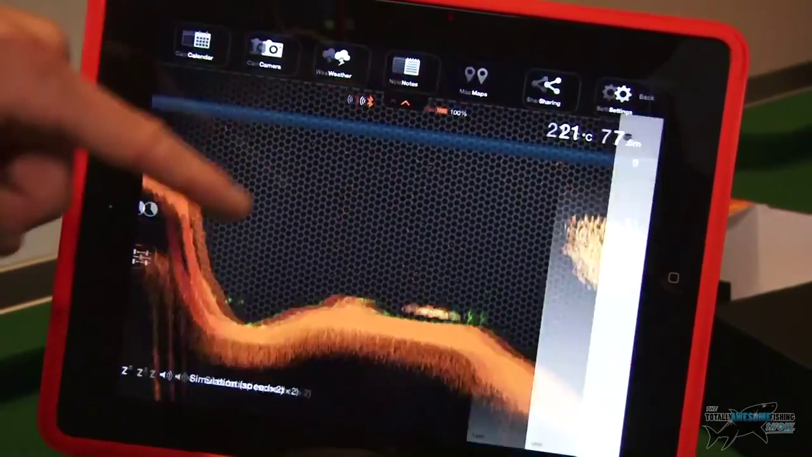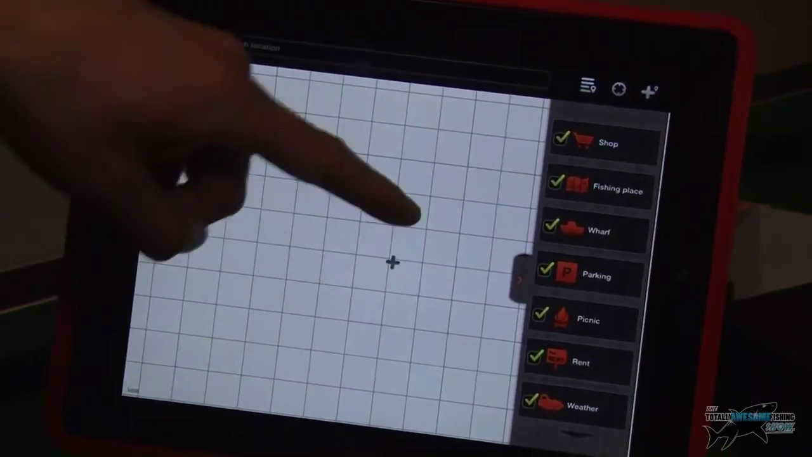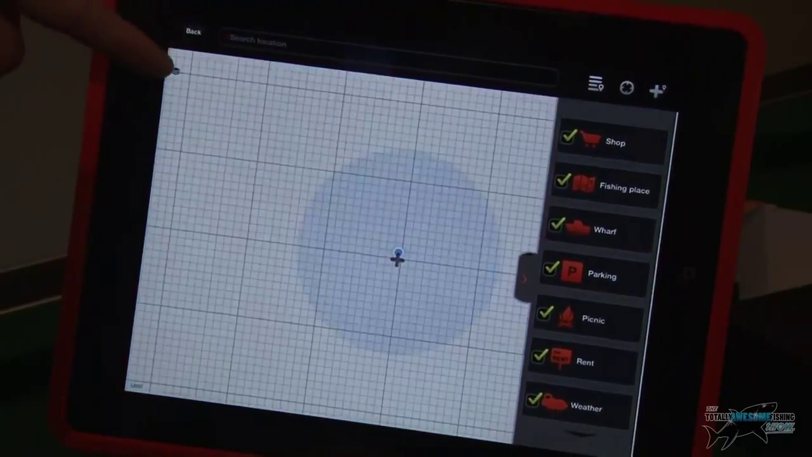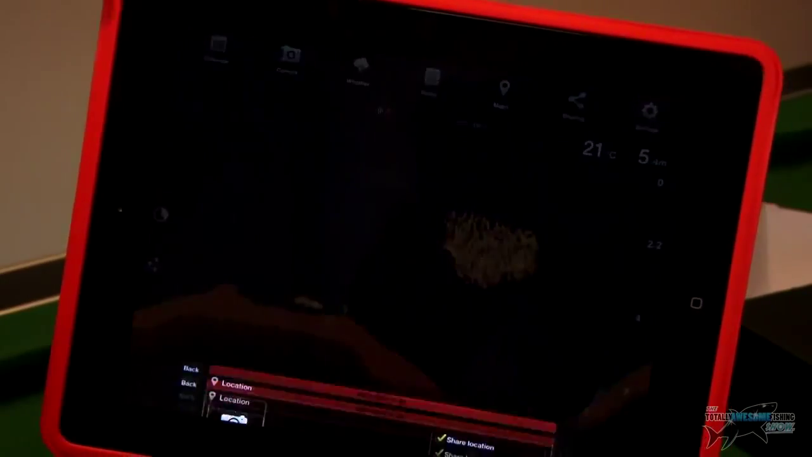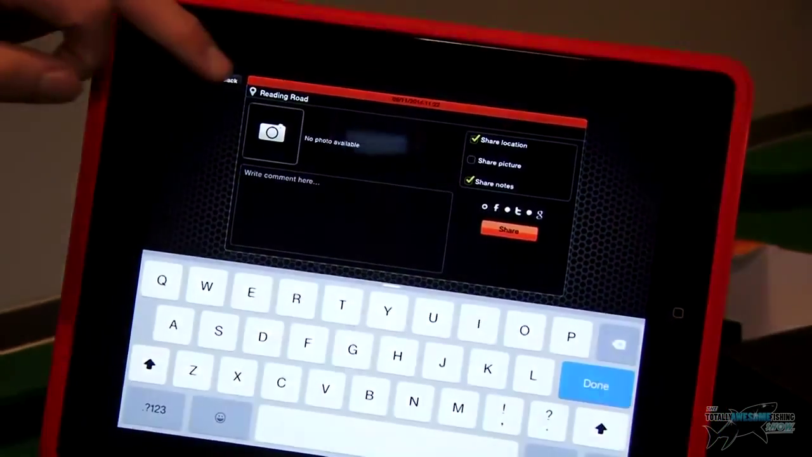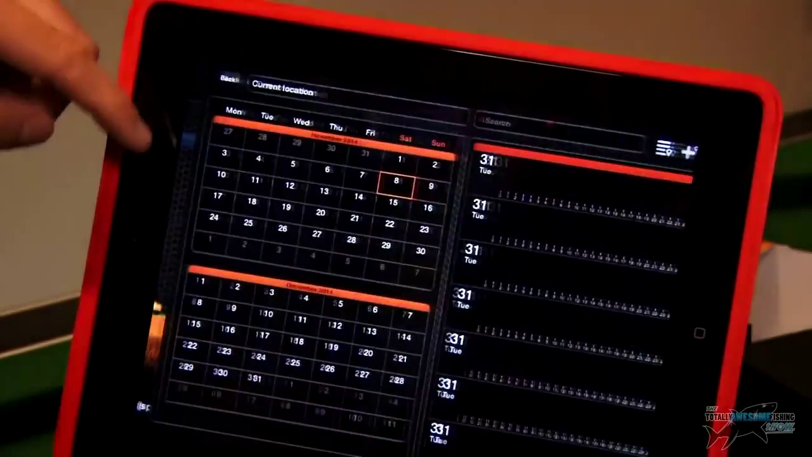Now, it probably won't pick me up because I'm indoors, but I guess if you're out on a lake, it can ping where you are in the lake, which is brilliant. And sharing as well there, I guess, where you can share on your social media sites and things like that. So, obviously, a really, really detailed and well thought through app.